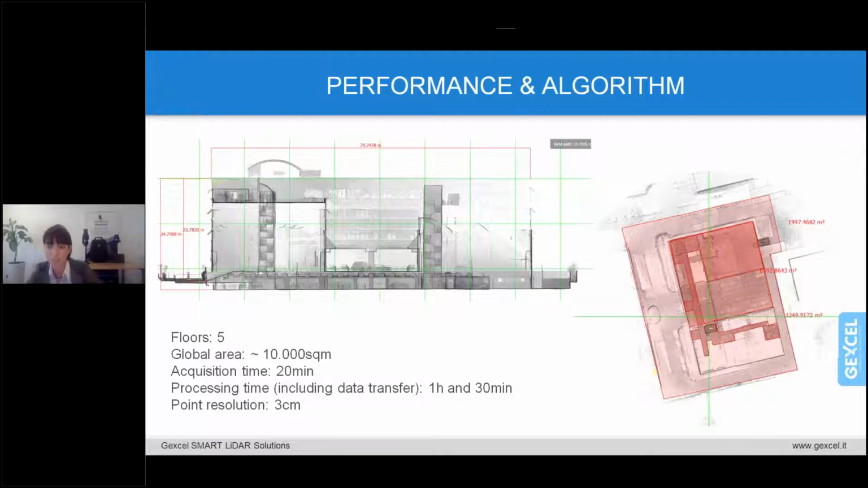The internal connection is done by 2 long stairs with 5 landing connections that connect the 5 floors. Just to give you also some dimensions, the building height is around 25 meters. The building length is around 75 meters.